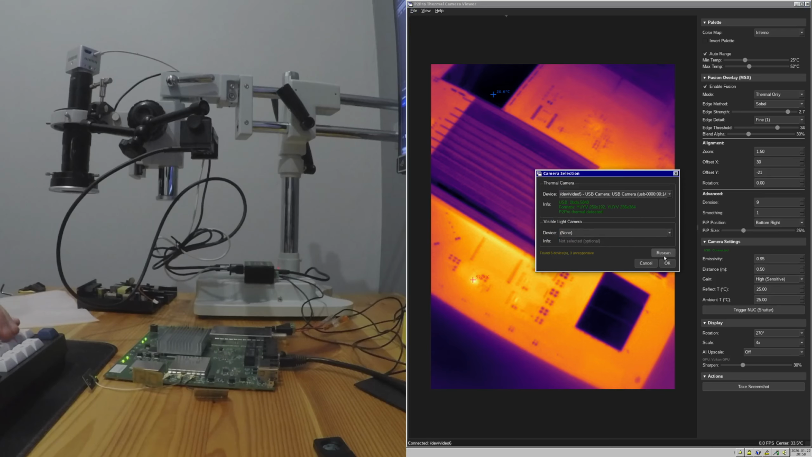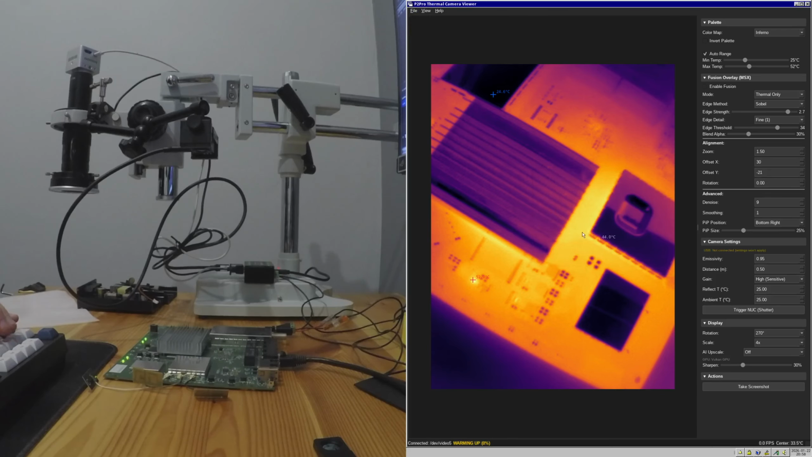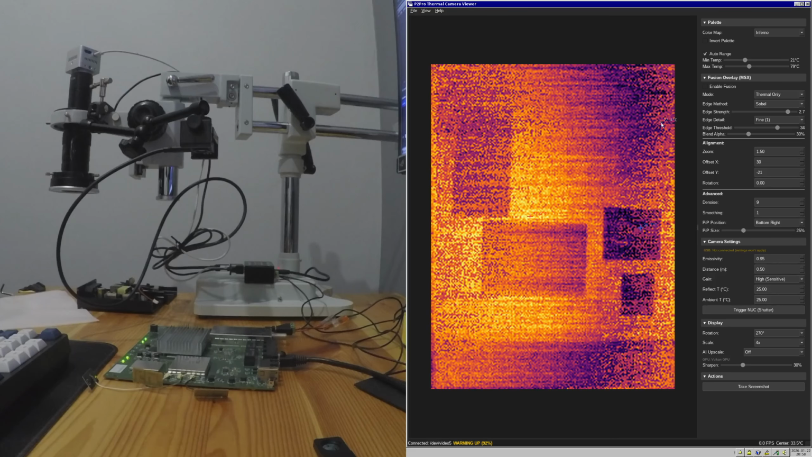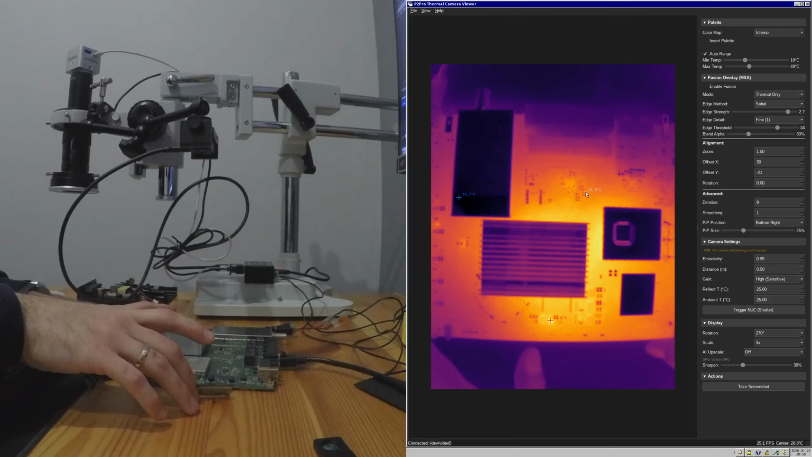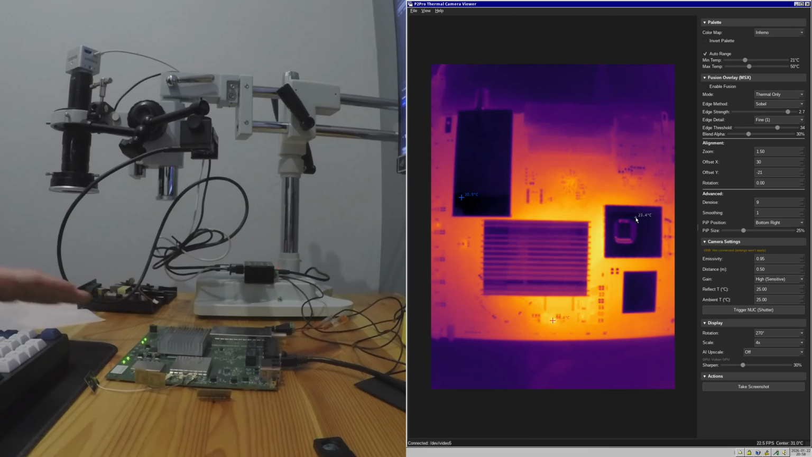Perhaps I will have to restart the software, or maybe not. Let's see. No, I should be able to see it. Okay. So as you can see, if I'm far away, I'm getting roughly the same quality of image. There is not really much difference between the T7 Pro version and the regular one.